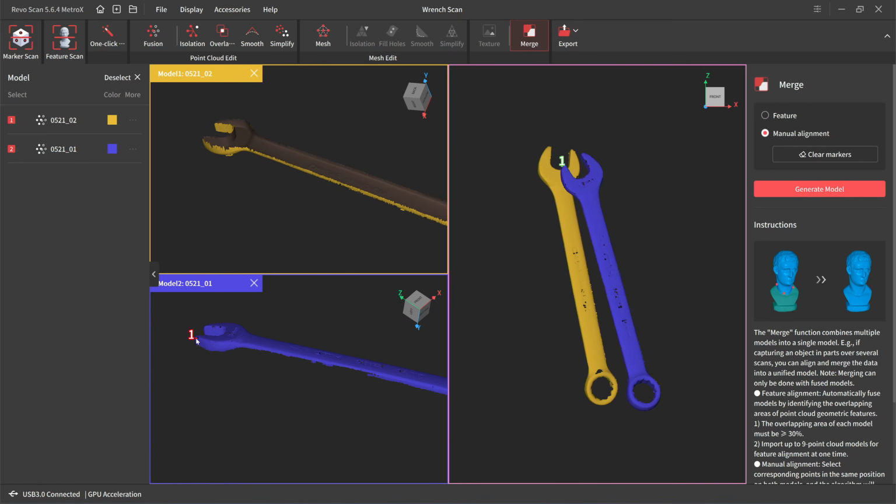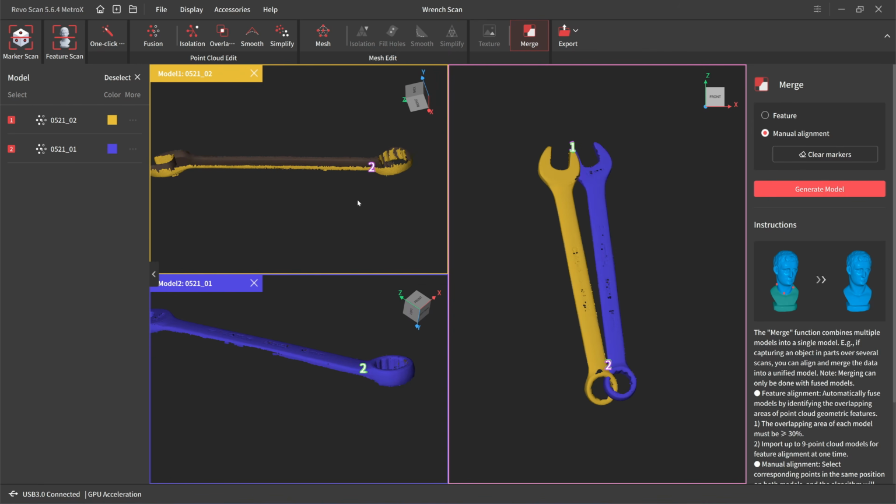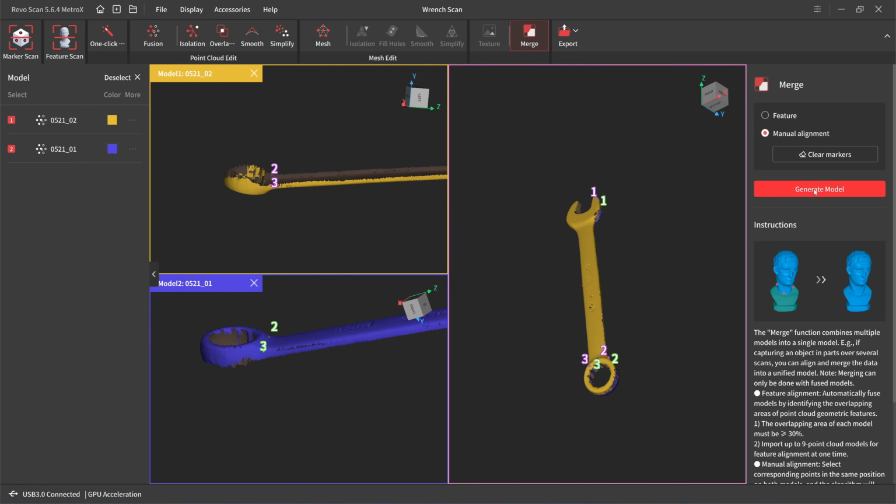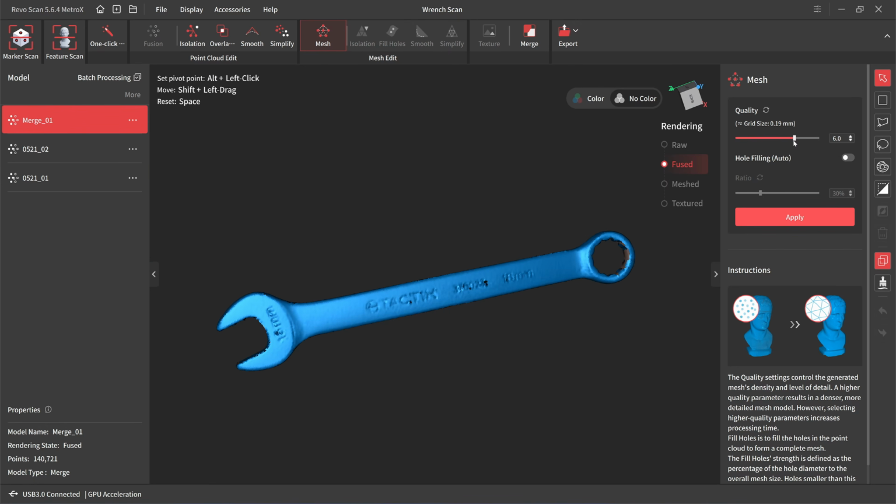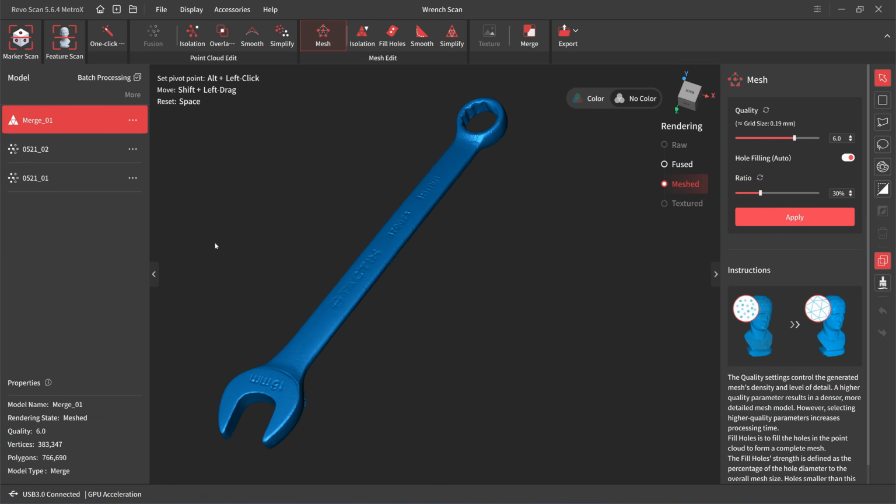Okay, let's merge them together. Click on 1, 2, 2, 3, and 3. Generate model, 0.19. Auto hole filling. Let's export the model for comparison.